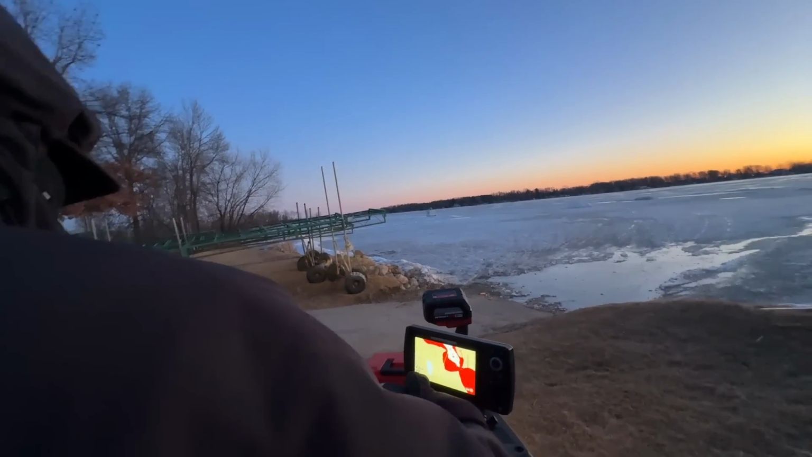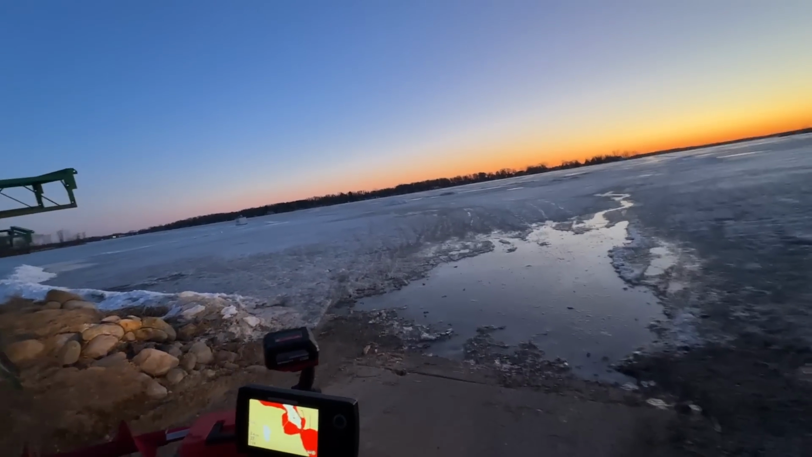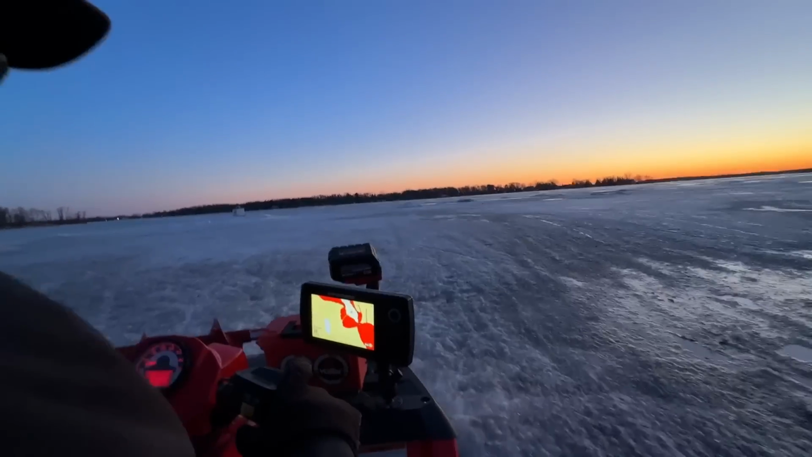Just right here in front. Oh yeah, that looks no bueno. People were ripping through it yesterday, it looks like though. And we're off.